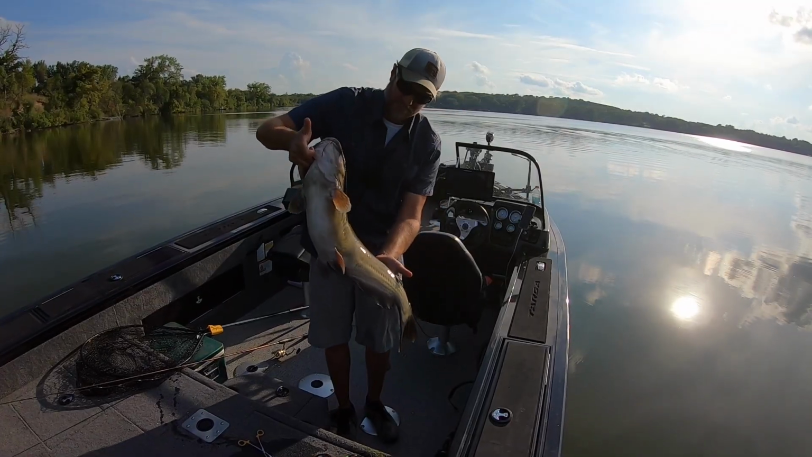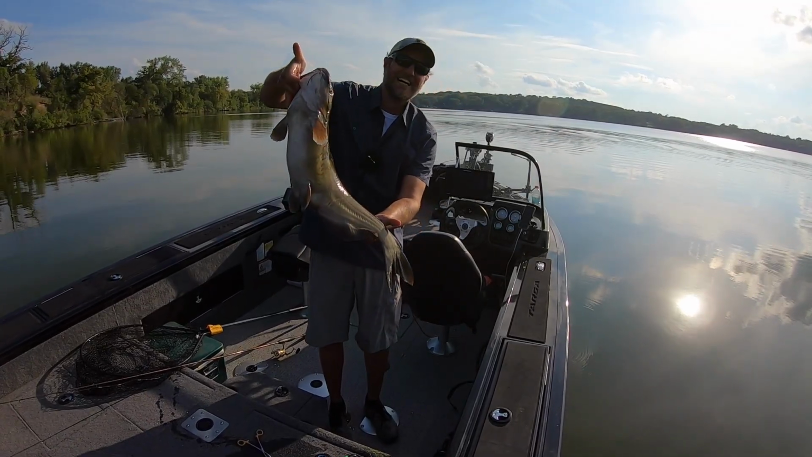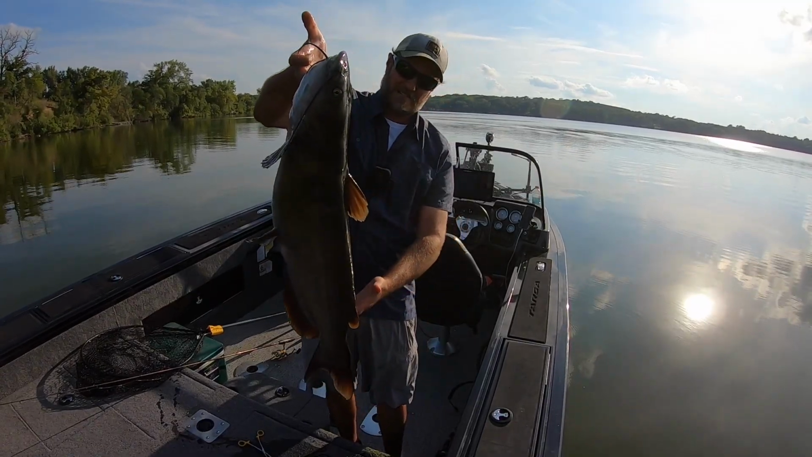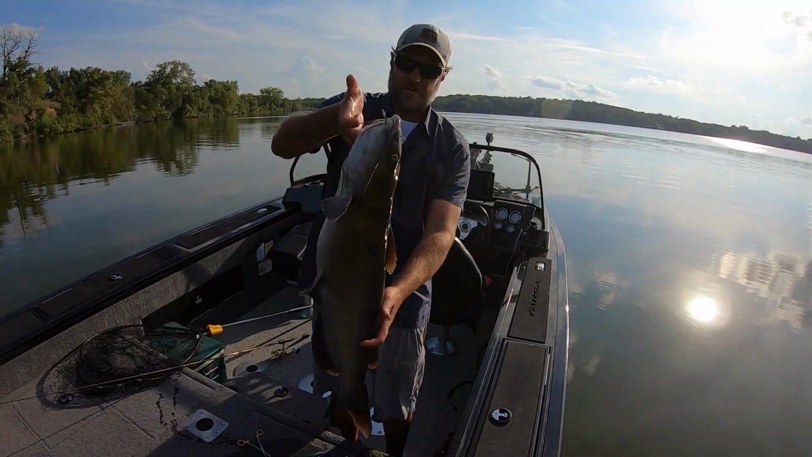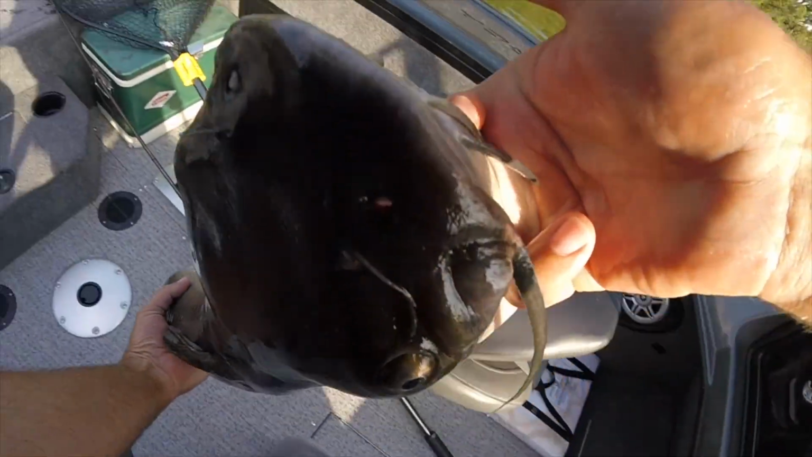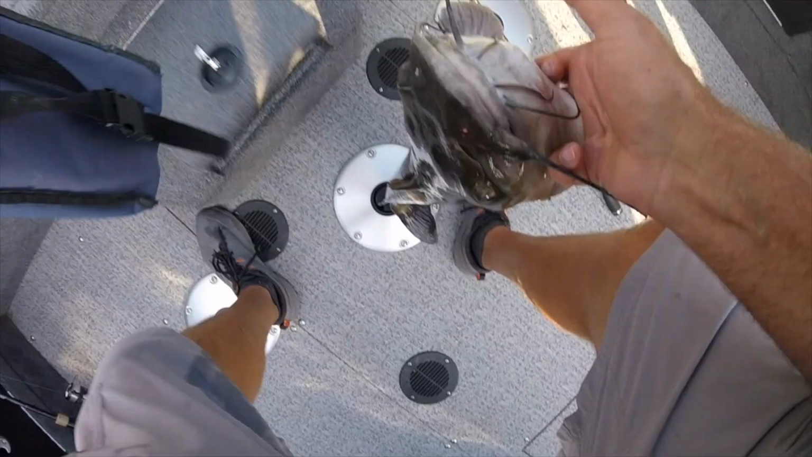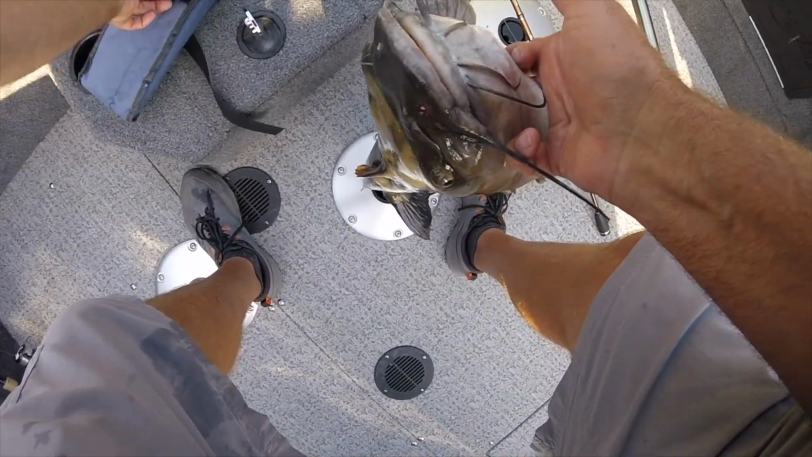That is awesome. That is a big old channel cat. I'll release you here shortly. I just want to see how much you weigh. You are a very long fish.